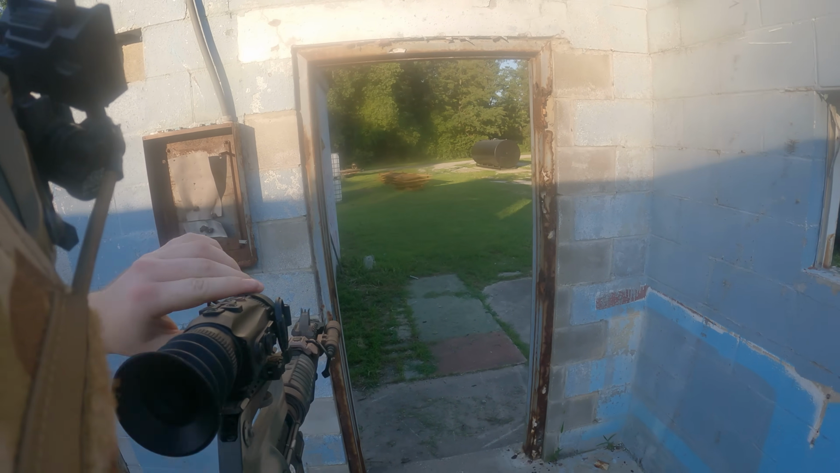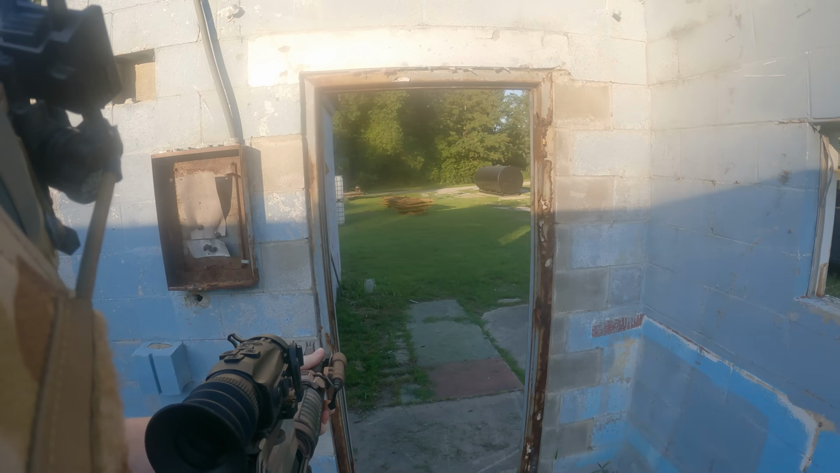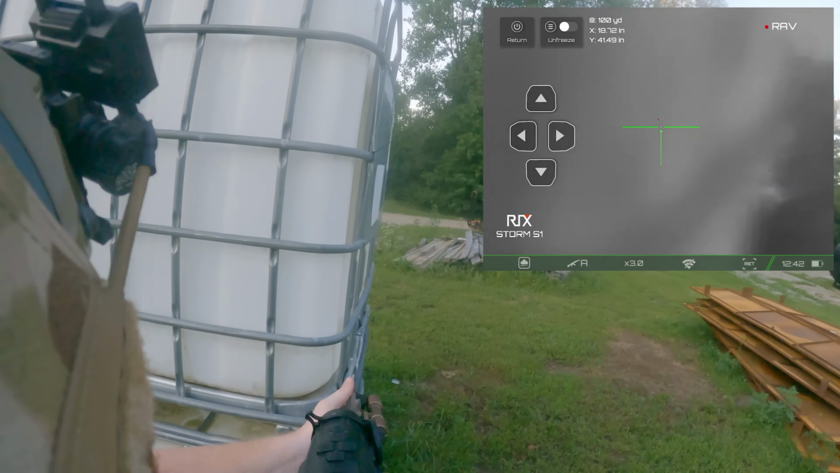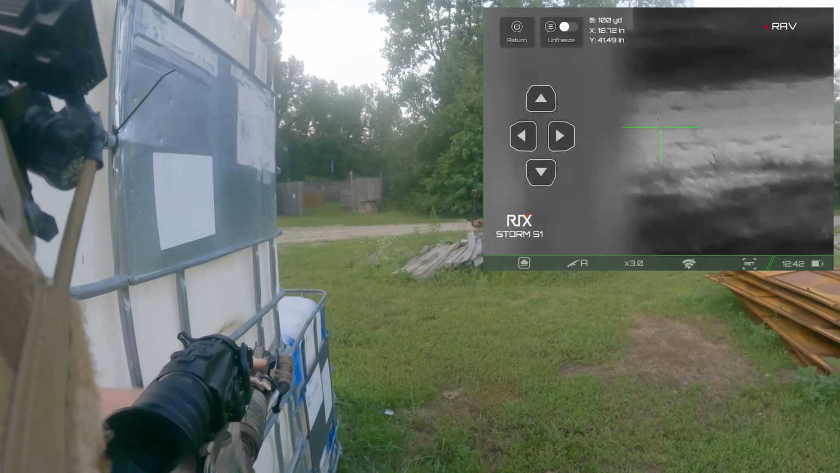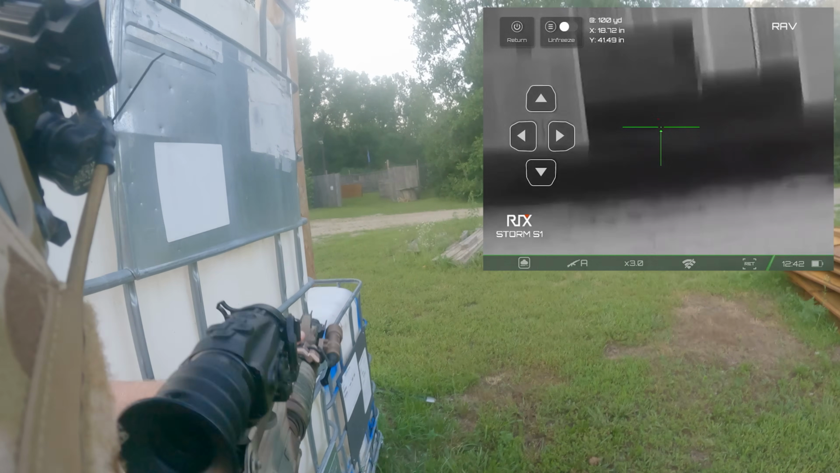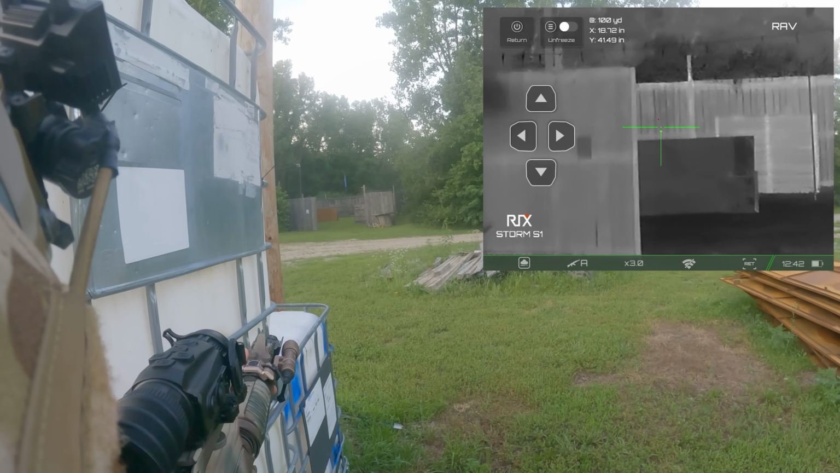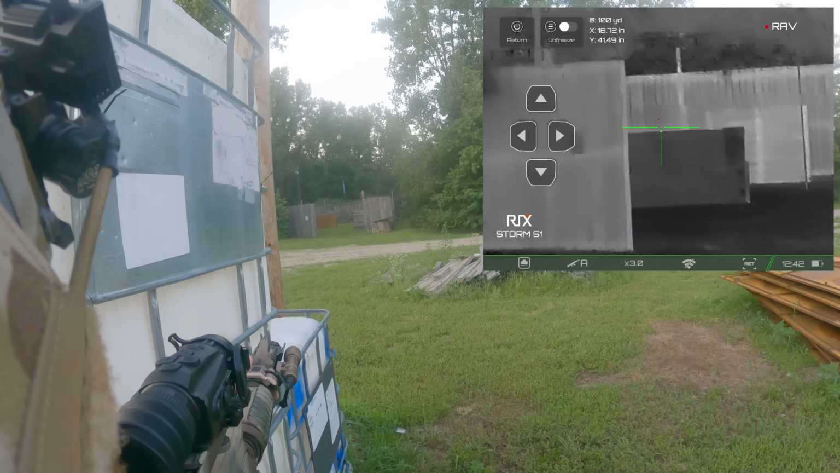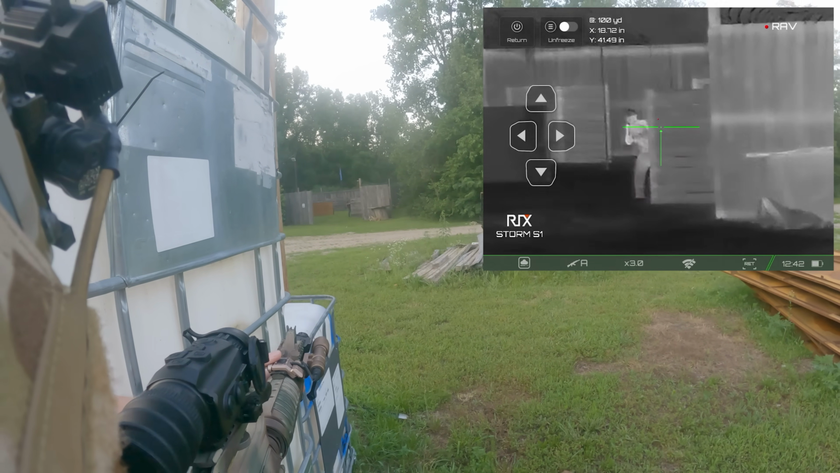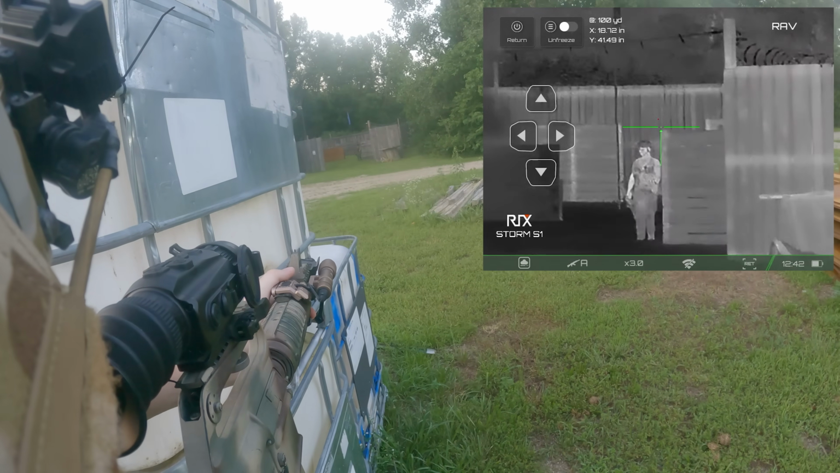Far left. Oh shit! Oh shit! Got one. Tango down.